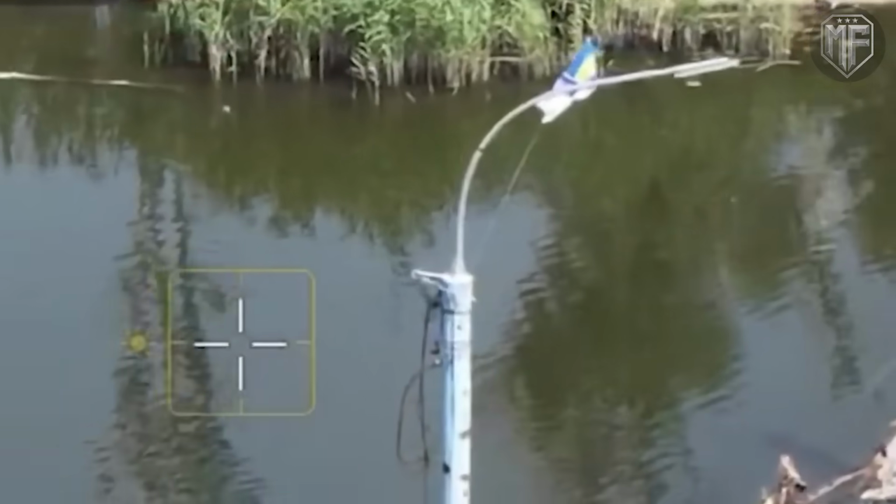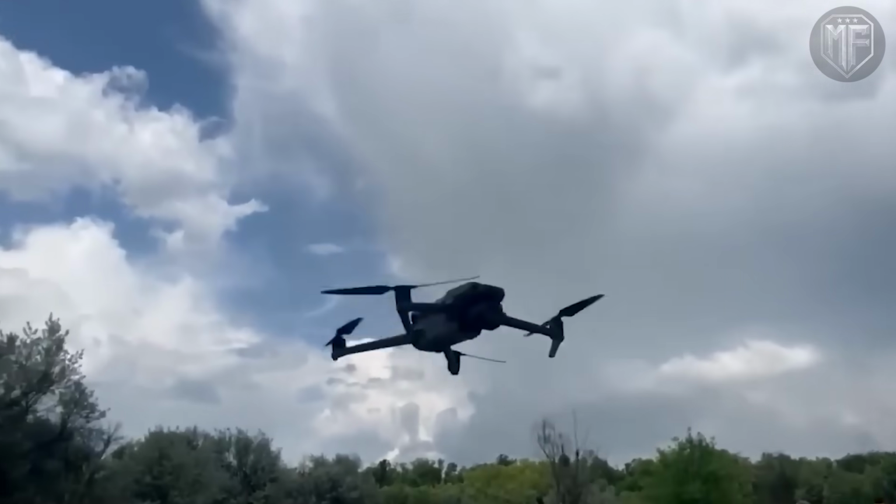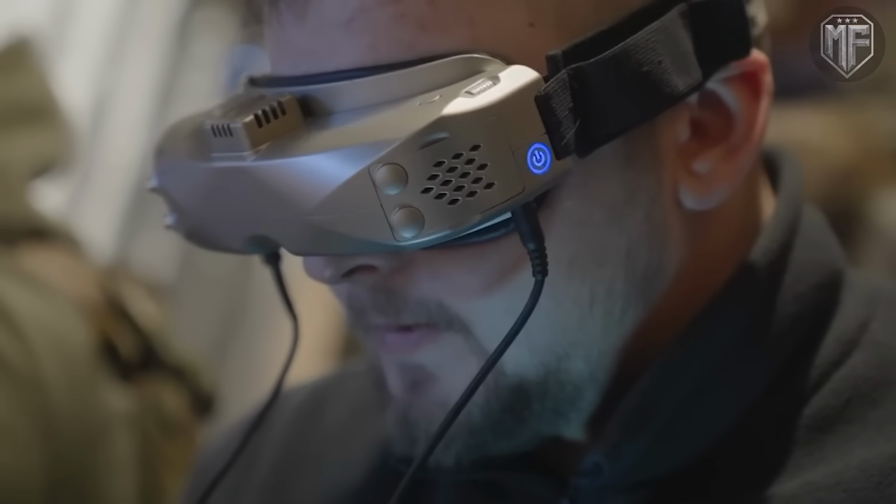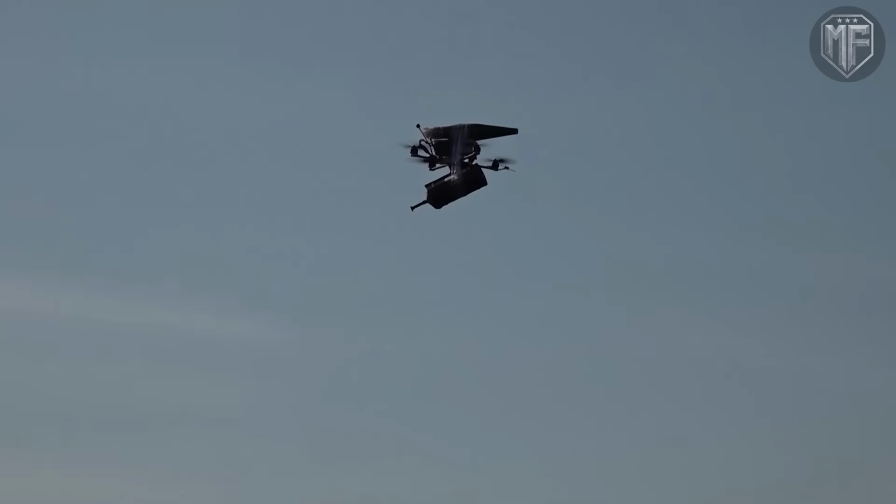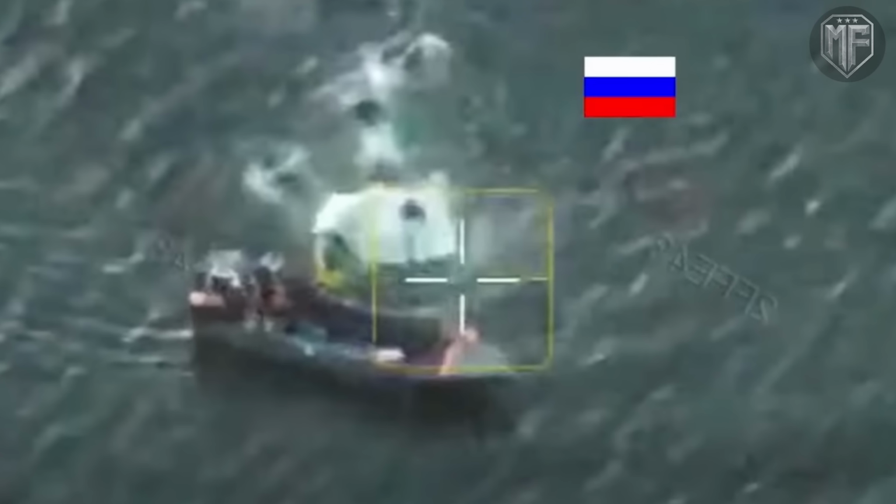Once that awareness is established, speed loses value, distance shrinks, and escape becomes a theory rather than a choice. Once the damaged boat lost control and drifted into the reeds, the fight entered a different phase, because survival now depended on whether the Ukrainian would pause or press the advantage. There was no pause. As the boat slowed and movement became limited by shallow water and dense vegetation, a bomber FPV was brought in to finish what the FPV strike had started.